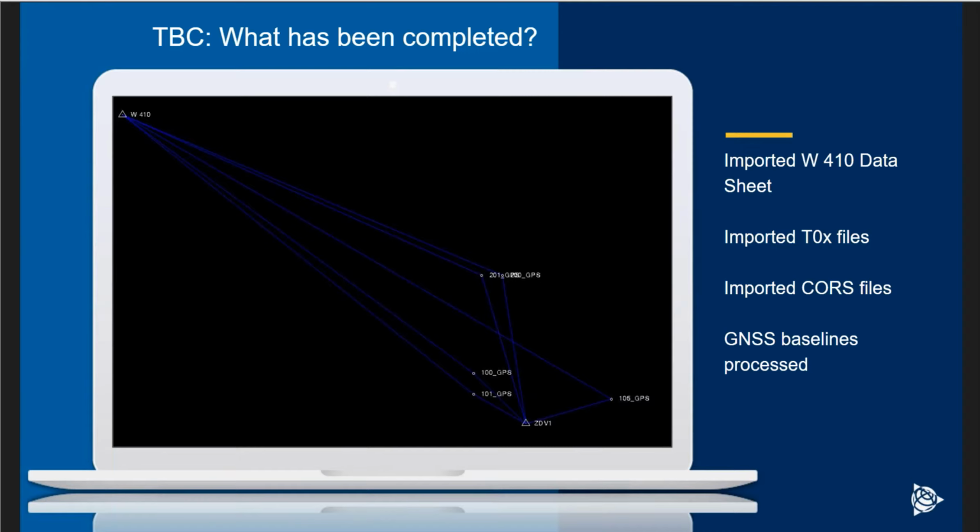We imported the GNSS files. In this case, this site location, it turns out there was a CORS station pretty much across the street, just a little easterly, so we had a CORS site nearby. We implemented that as well. And then also the GNSS baselines have been processed already.